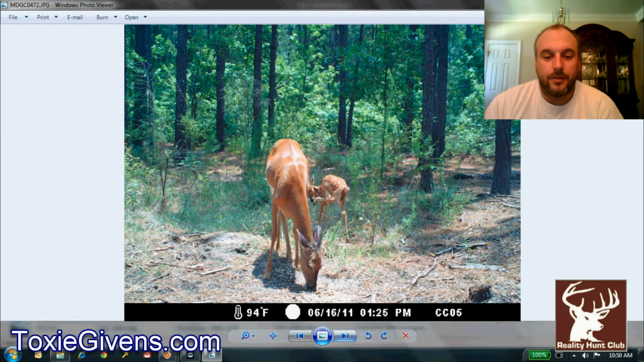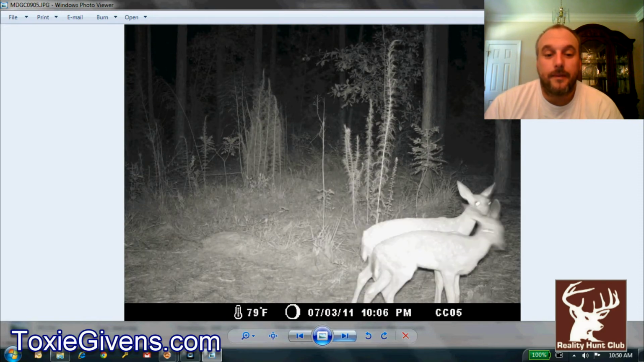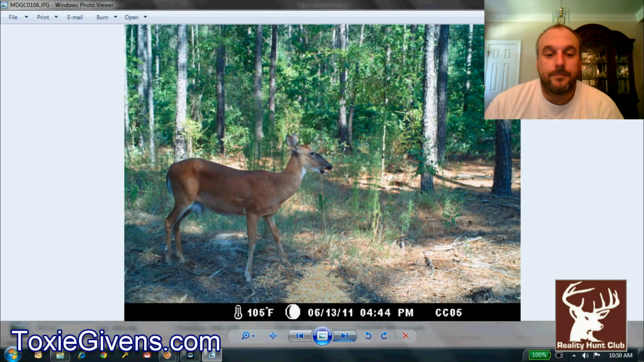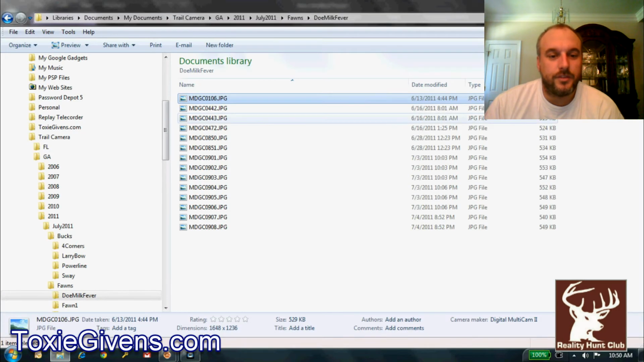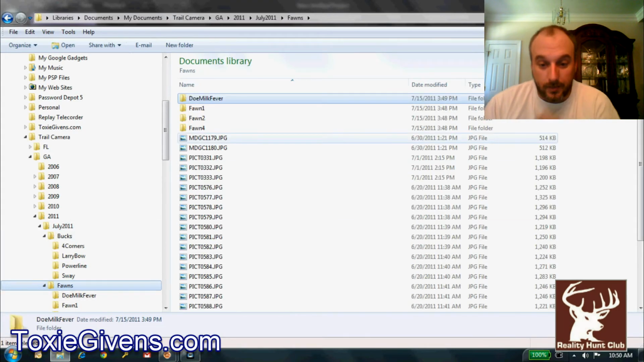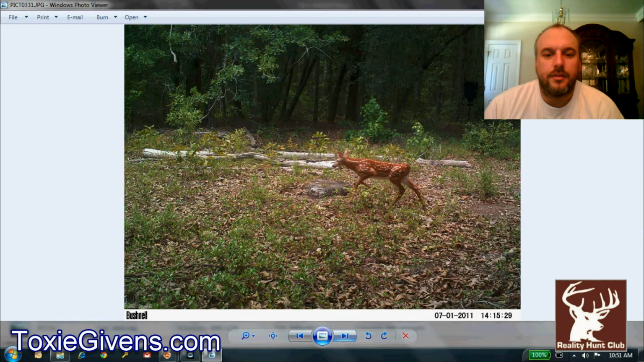And she sees, there's her bag. And she's nursing them, and they look okay to me. And I think that's just cool how she's doing that. Now we've got about, I'd say 9 to 11 unique photos of fawns.